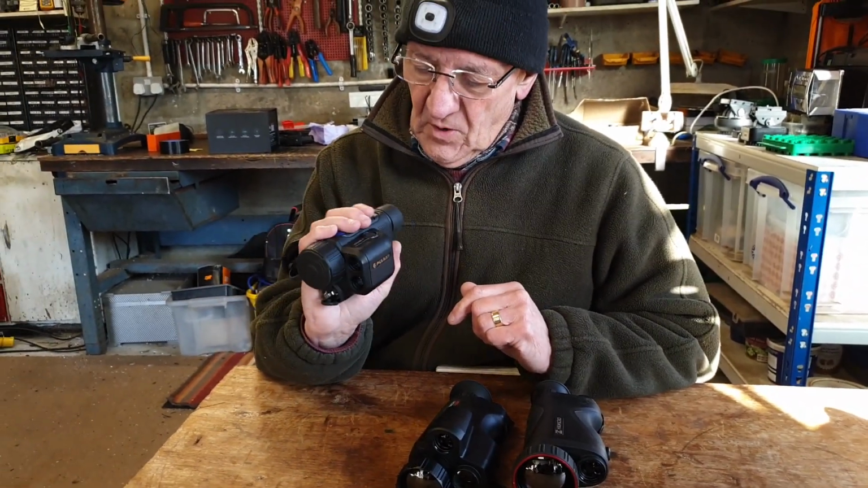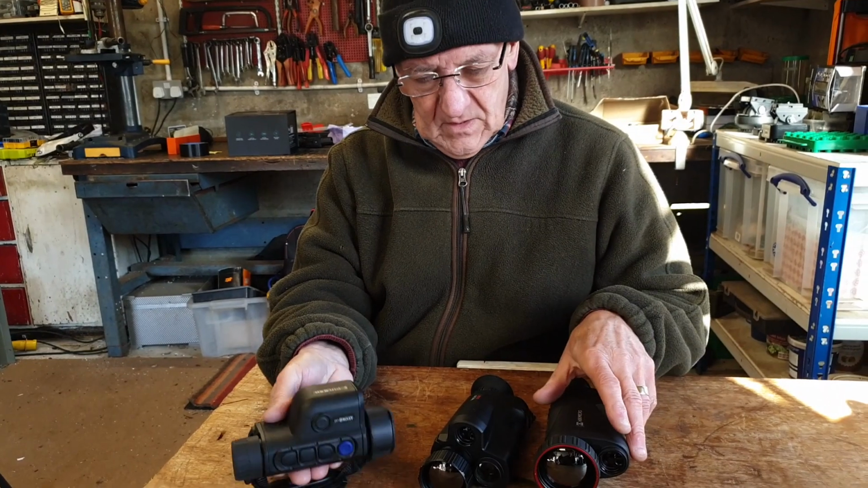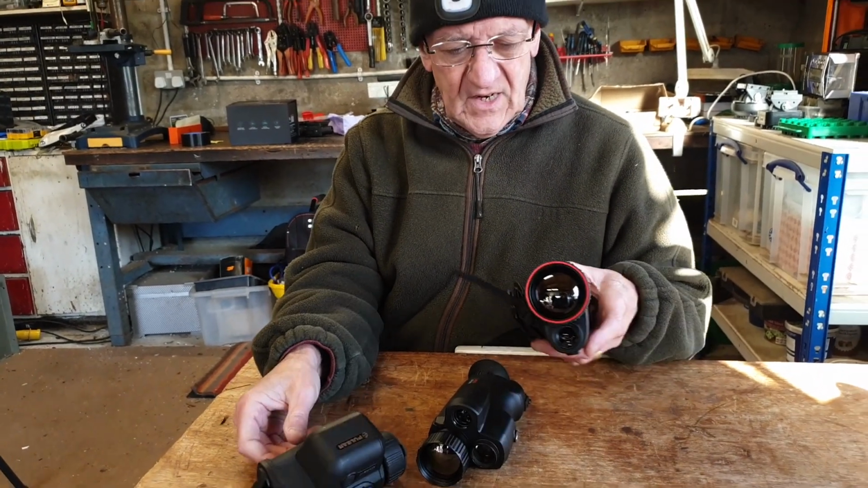Small, neat. The buttons fall to hand, as long as you're a right-hander. It's a magnesium alloy case.